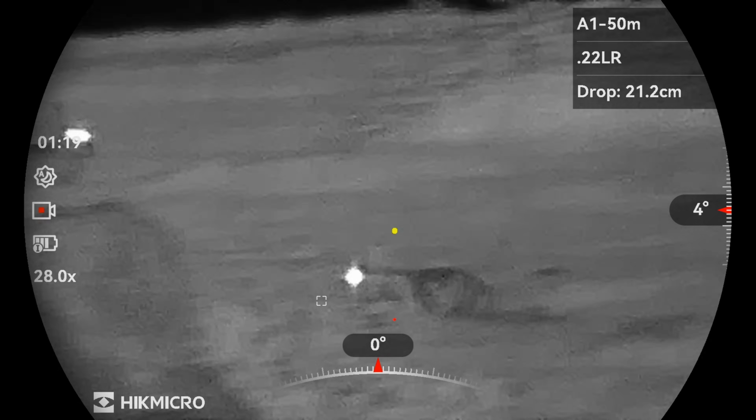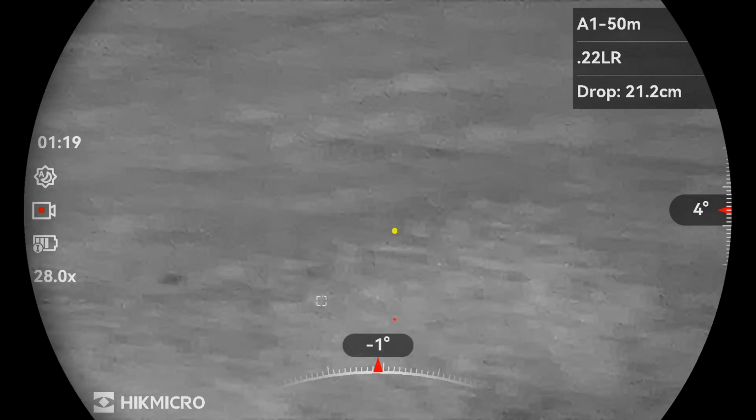I thought I'd lost this one, but it actually died just behind those rocks, and I picked it up later on.